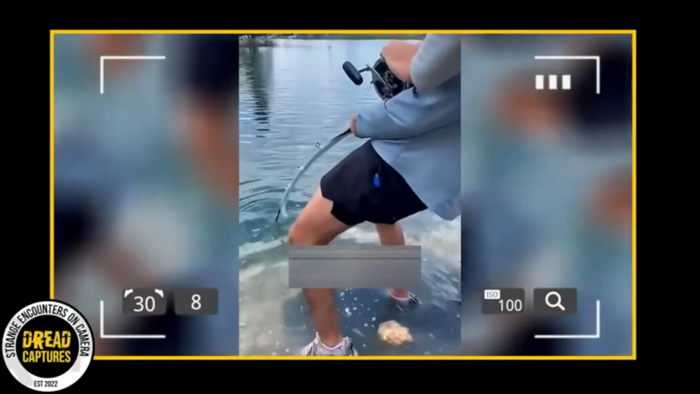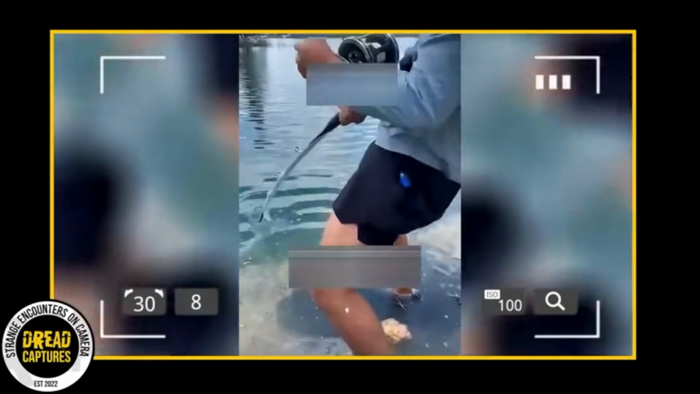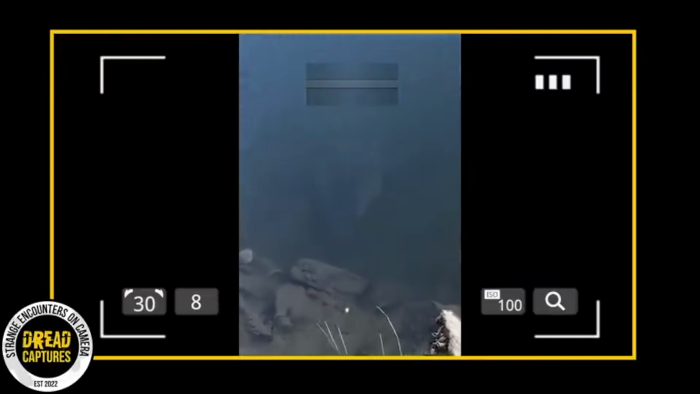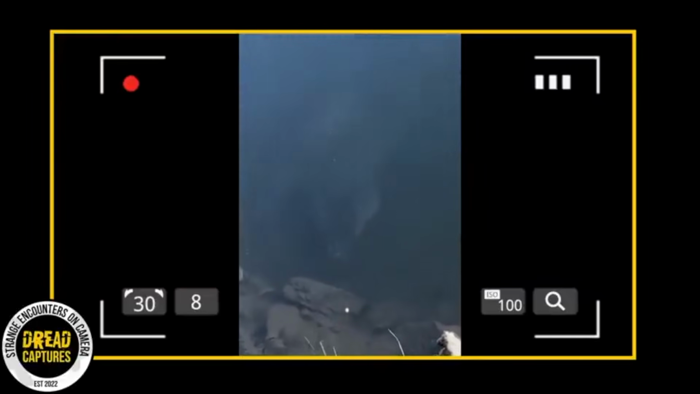Well, I think it's good he did, because the story doesn't end there. What his mother sees next in the water leaves everyone astonished. An alligator, not a fish, was the real catch of the day.